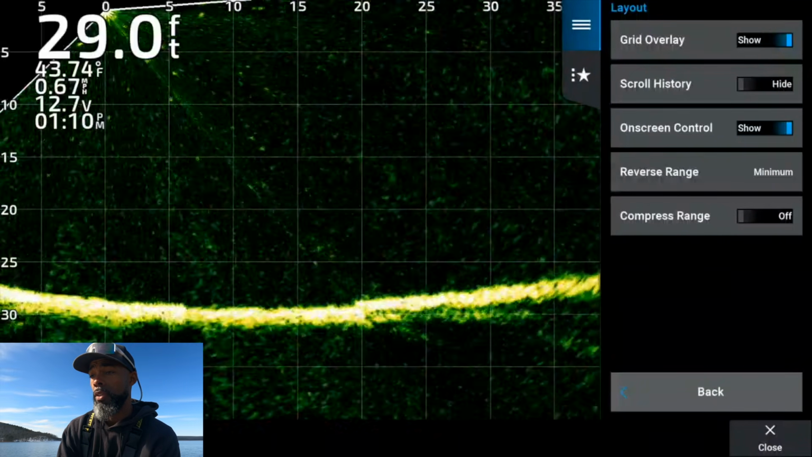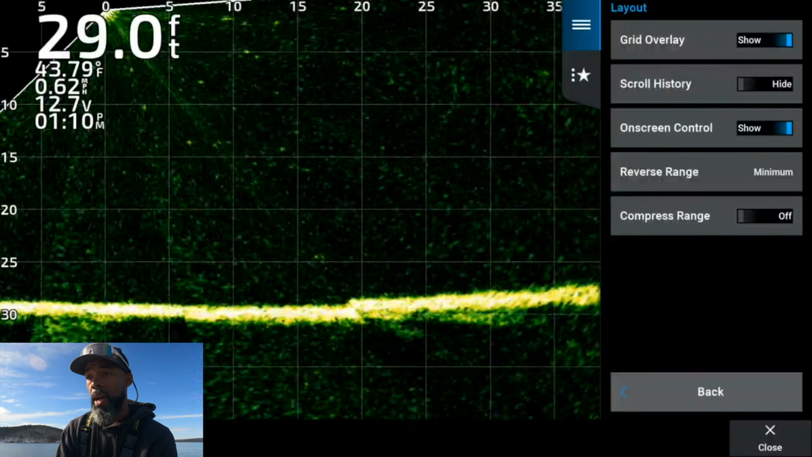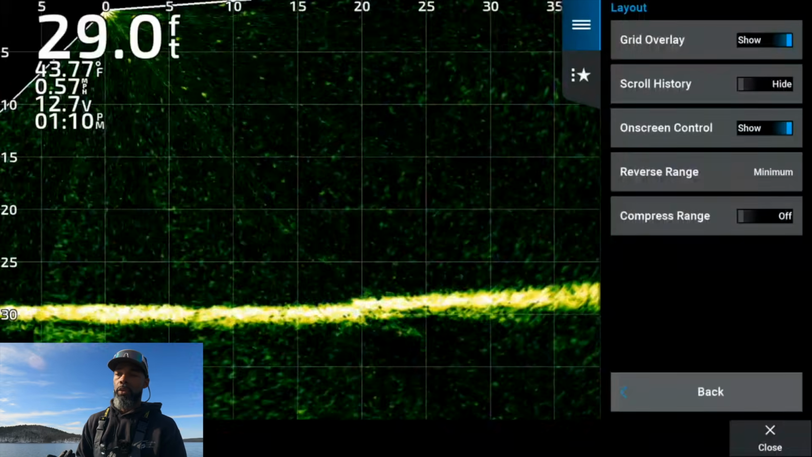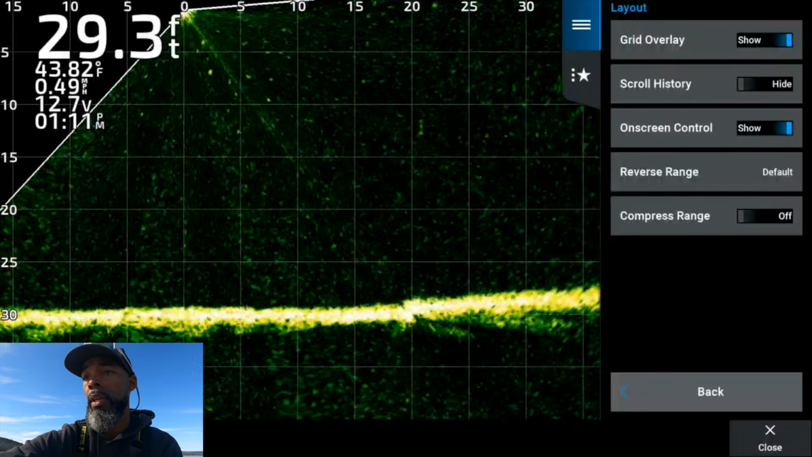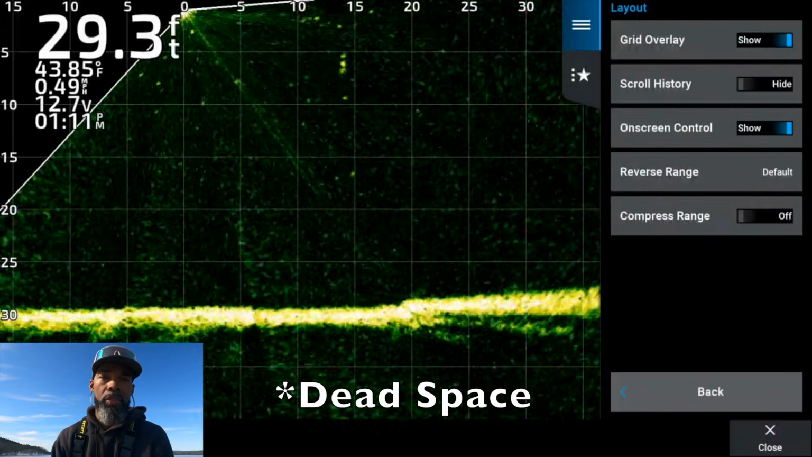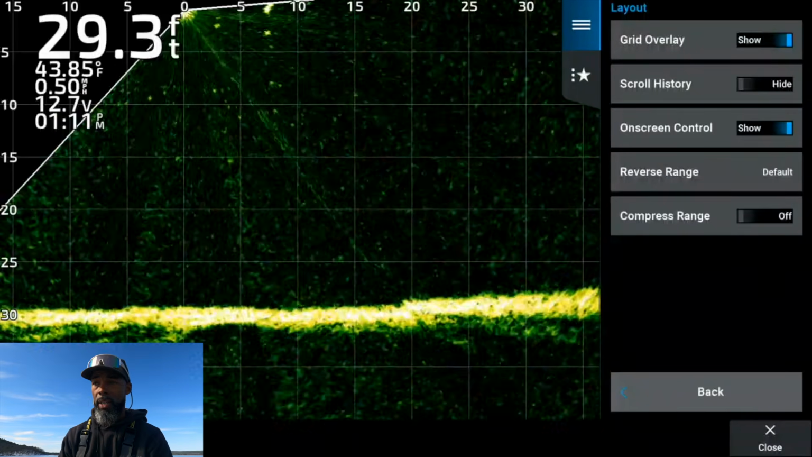Reverse range, here's one that is really interesting. Whenever I hop in clients' boats to help them get dialed in on Livescope, this is one of the things that I change right out the bat, just because I like to have very little view behind my boat or behind the transducer. Here's what happens if you switch it to the default setting. Default gives you about 15 feet behind the transducer. So you get a lot of dead water on the screen, taking up screen space that you don't really need. I don't like that personally. It doesn't really benefit me. Typically, all the fish that I'm targeting are well out in front of my boat. That's what I try to key in on.